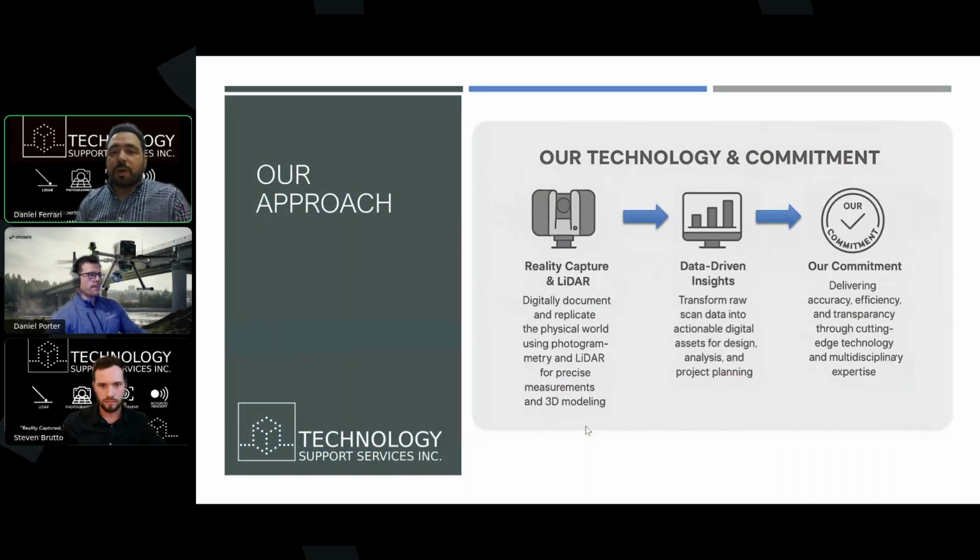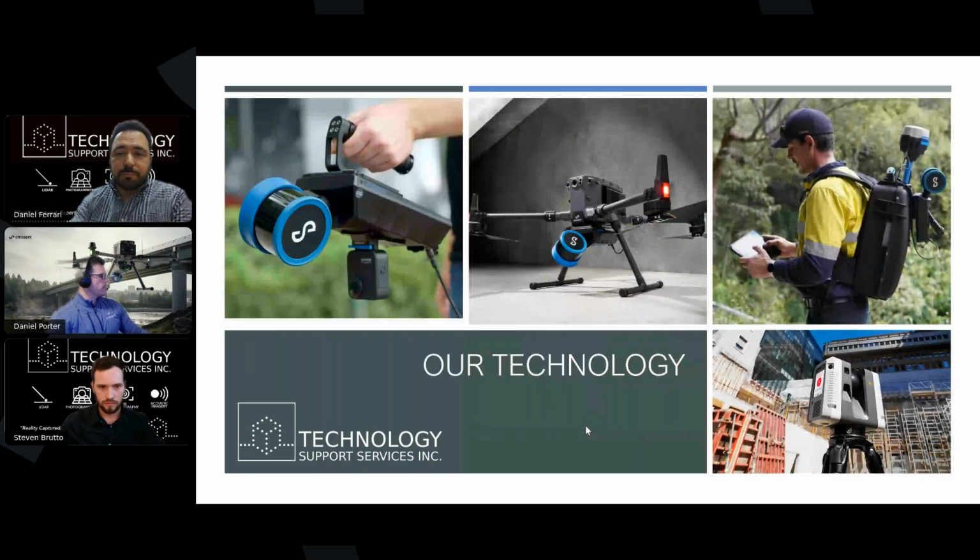We're not being hired to scan something. We're not being hired to create a digital twin. We're being hired to provide an opinion on something, some issue that's happening in the built environment. And so the goal is really to use this new, emerging and reliable technology to change how we collect data and provide better results to our clients.